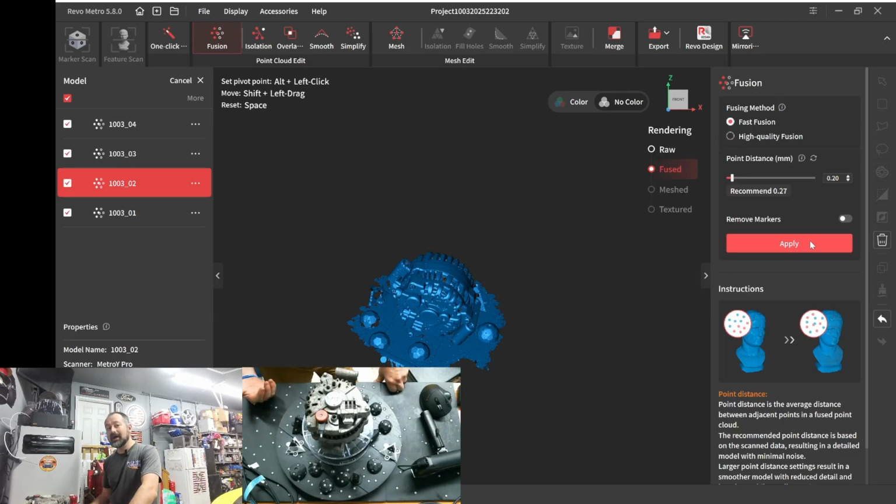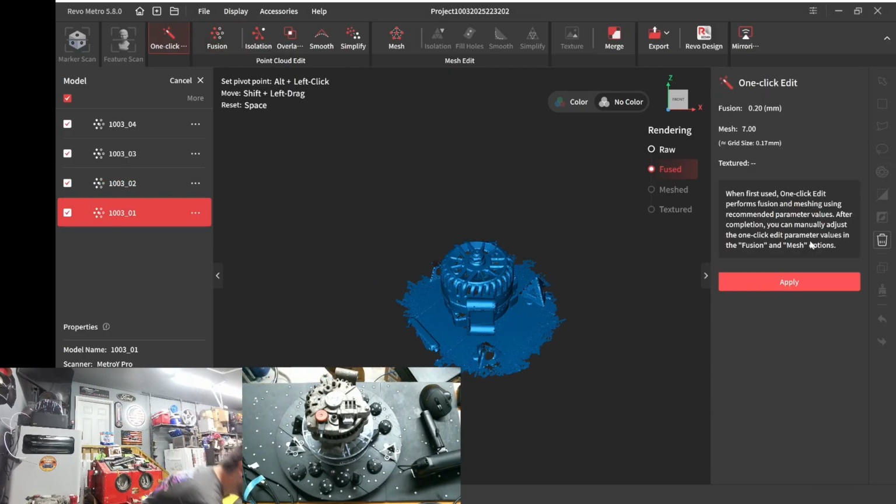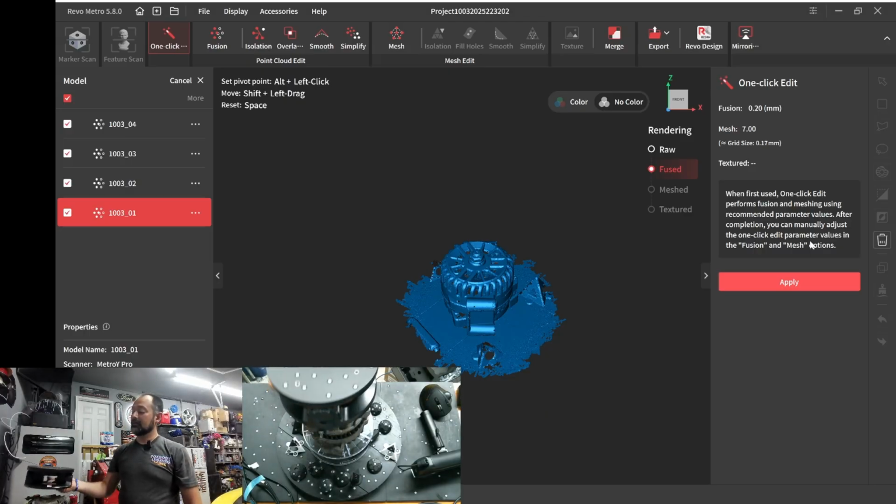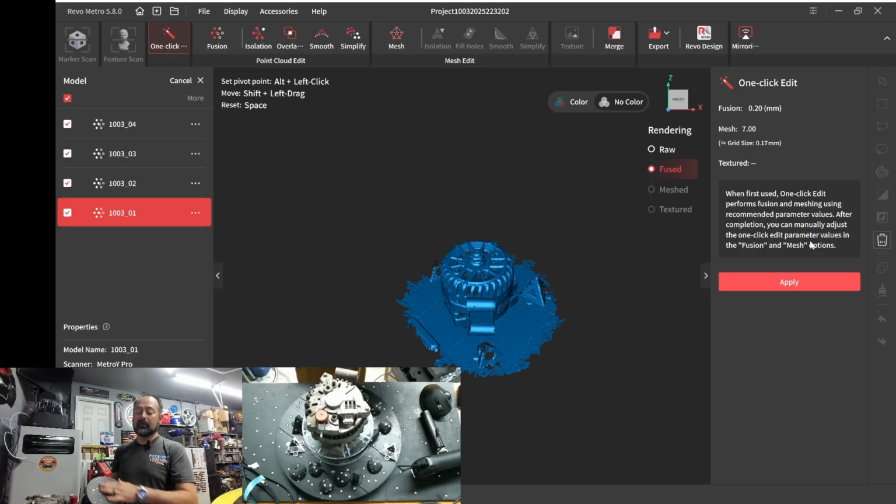Me, I don't have many super small parts that fit on the turntable, and the turntable's right here. So it's this guy. I could have fit that on there, but I would have been blocking any marker dots.